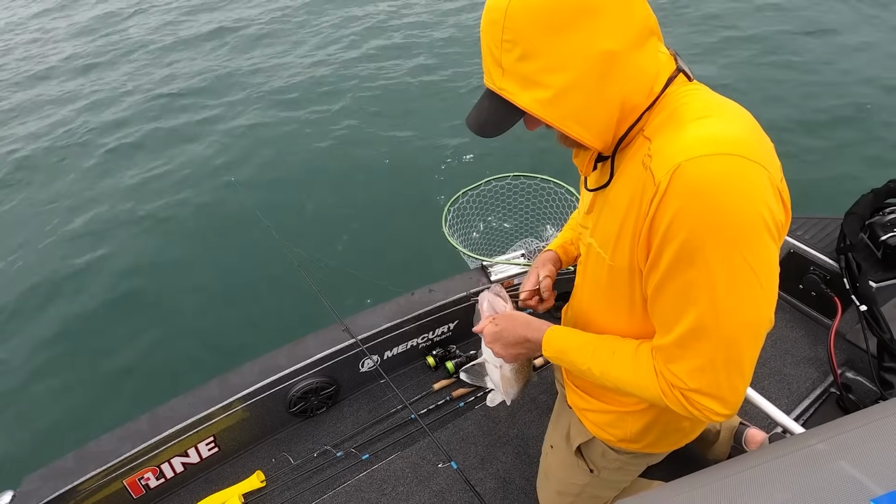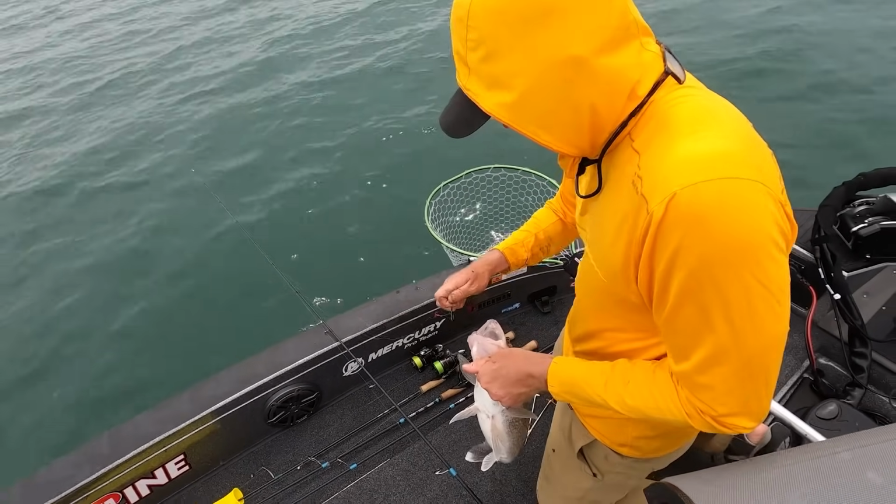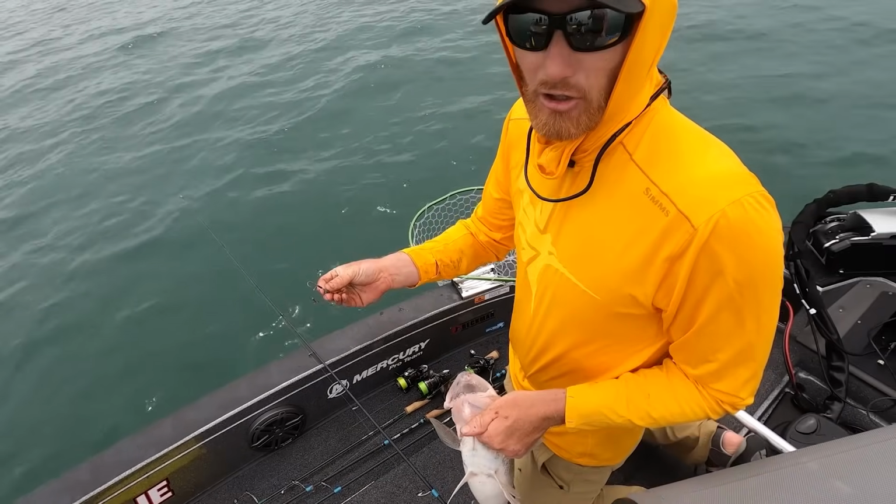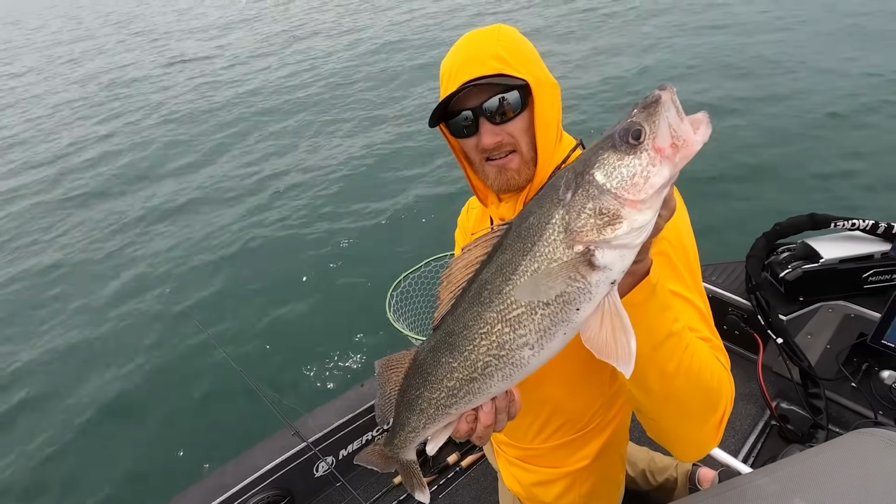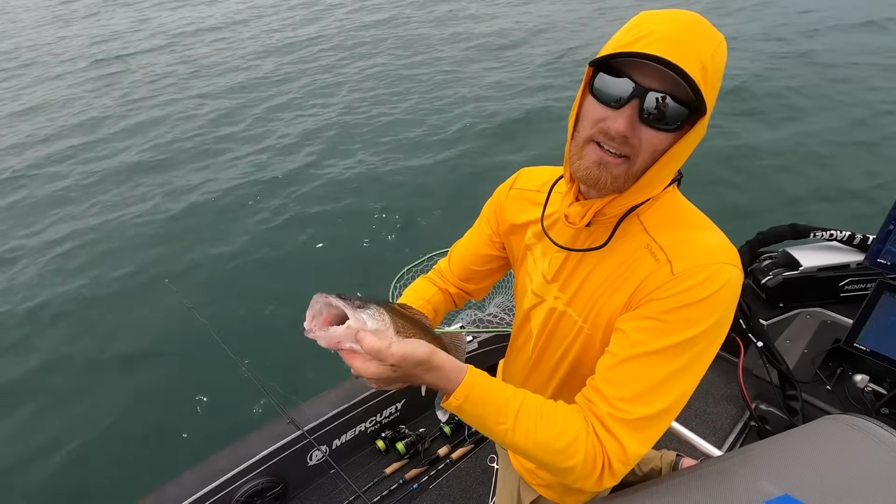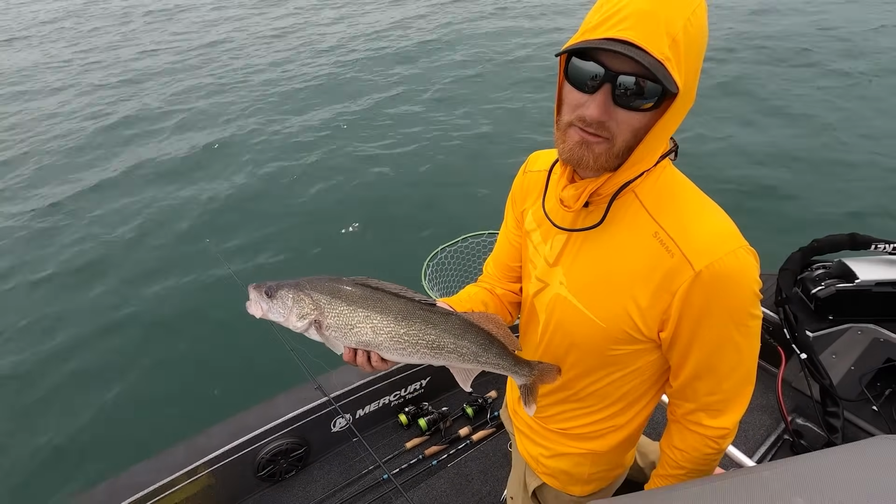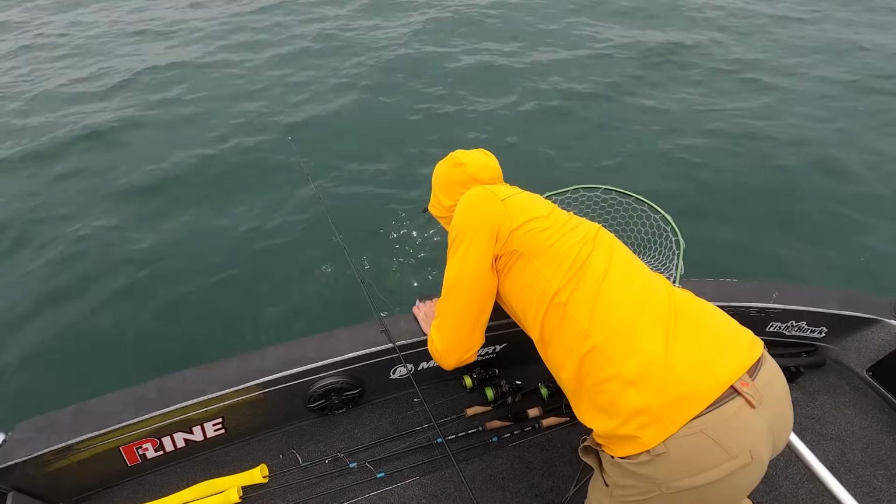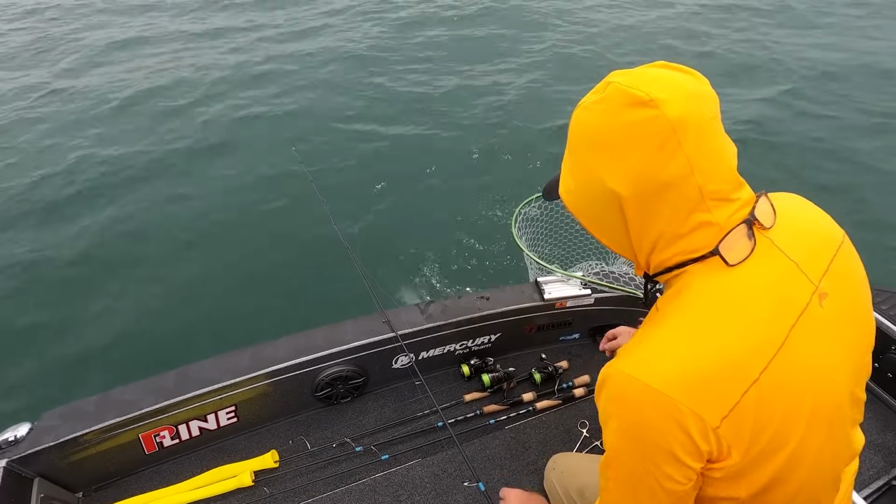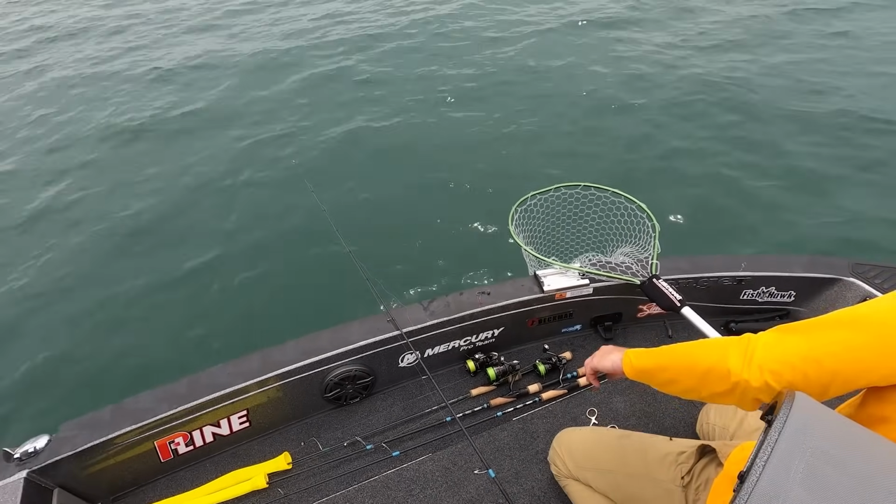Oh my, good gracious. Them VMC red line hooks are crazy sharp. Nice chunky mama. I would have bet a lot of money that that was a catfish, and I would have lost every single penny. But here we go. Look at that thing go. Oh my. You just never know.